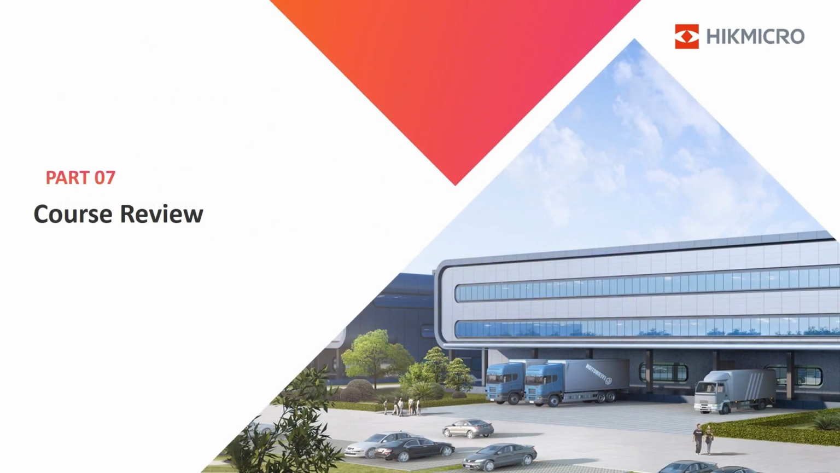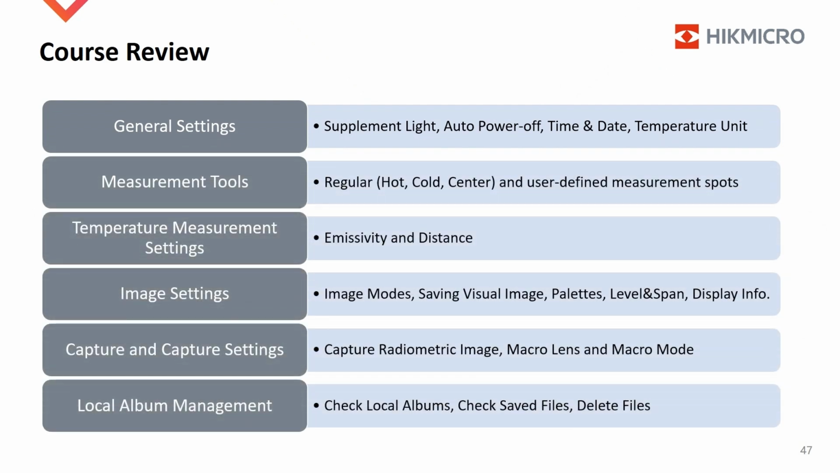In the last part, let's review what we have introduced in this course. In part number 1, we've introduced general settings, including supplement light, auto power off, time and date, temperature unit. Usually, a user needs to set up the camera on arrival. In part number 2, measurement tools are introduced. There are 3 regular measurement spot tools. They are hot, cold, and center. B-series cameras support up to 3 user-defined measurement spots.